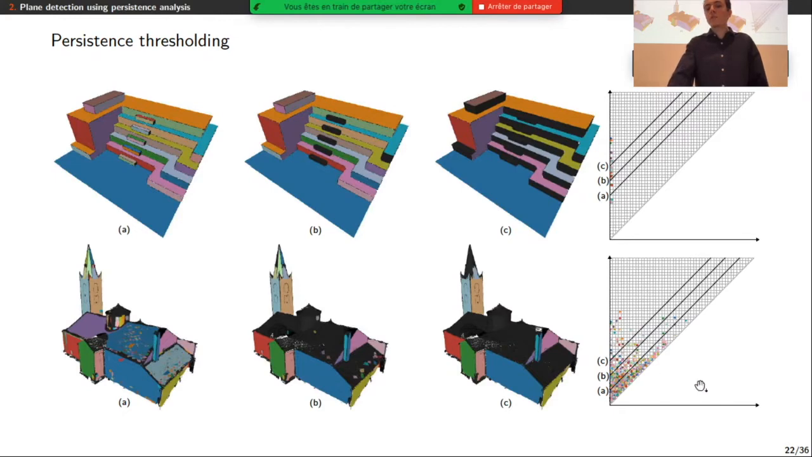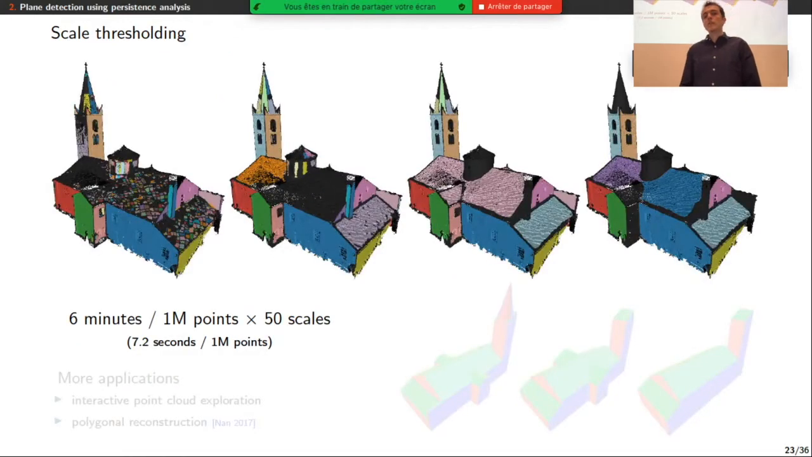We can also filter by scale and ask for the most persistent components in a given range of scale. And here I show you 4 different scale thresholds, from a small threshold to the highest threshold on the right. On the left, at a small scale threshold, we can highlight the small tiles of the church, while at the highest threshold, we only obtain the mostly planar component of the point cloud.